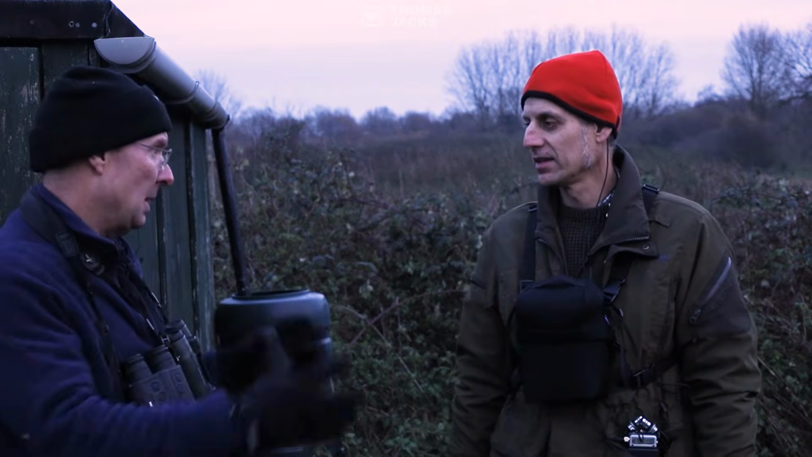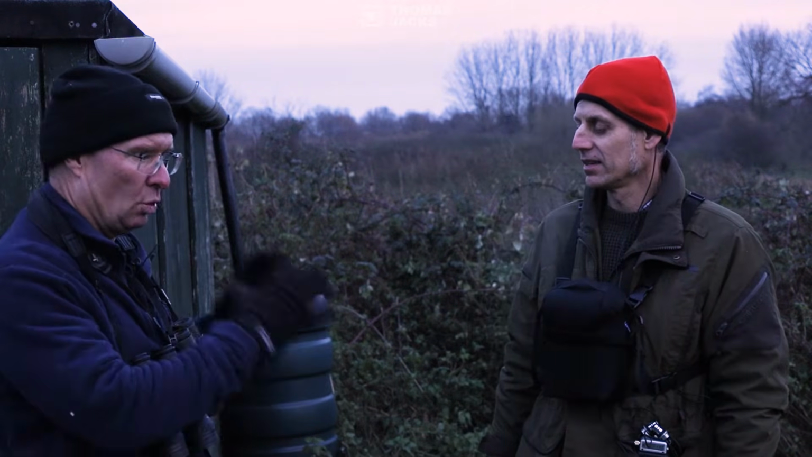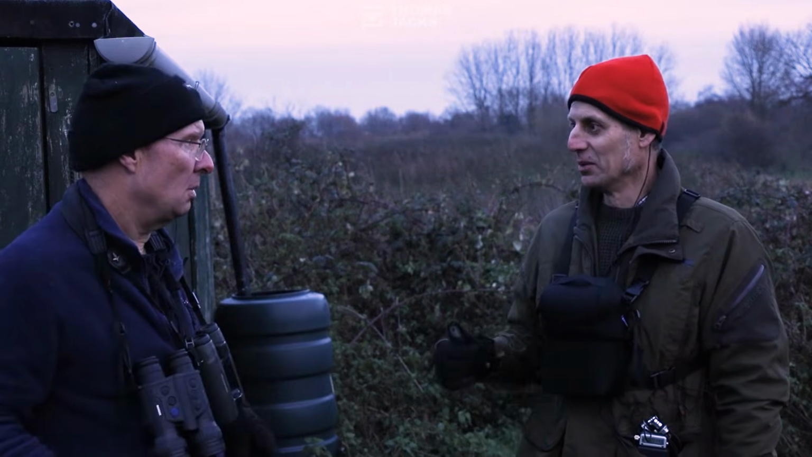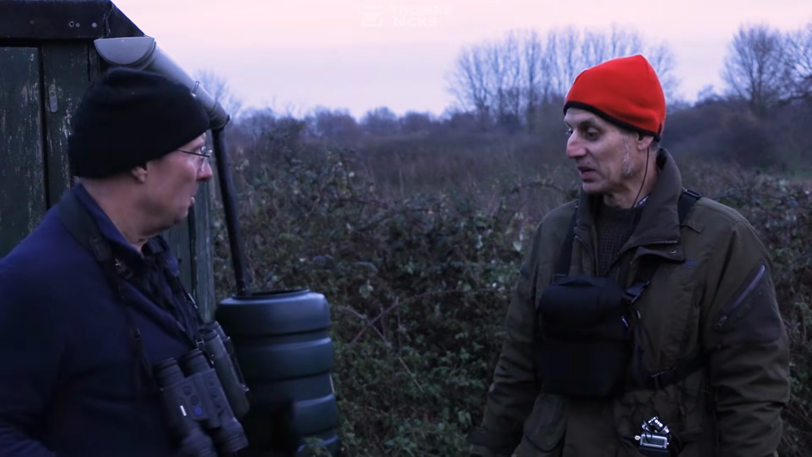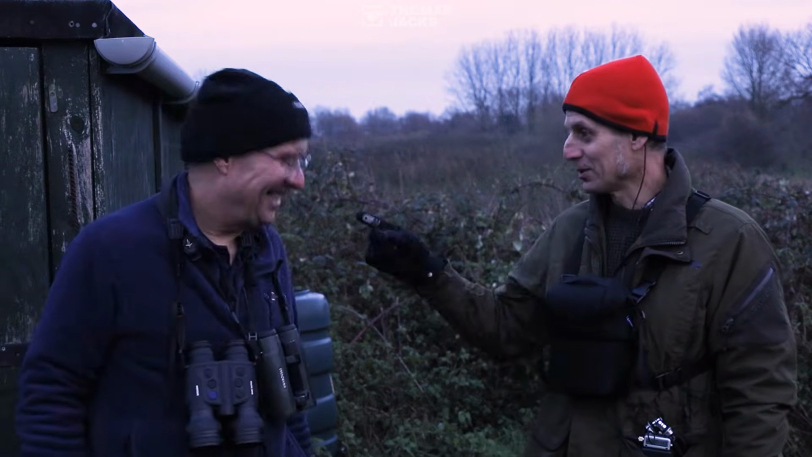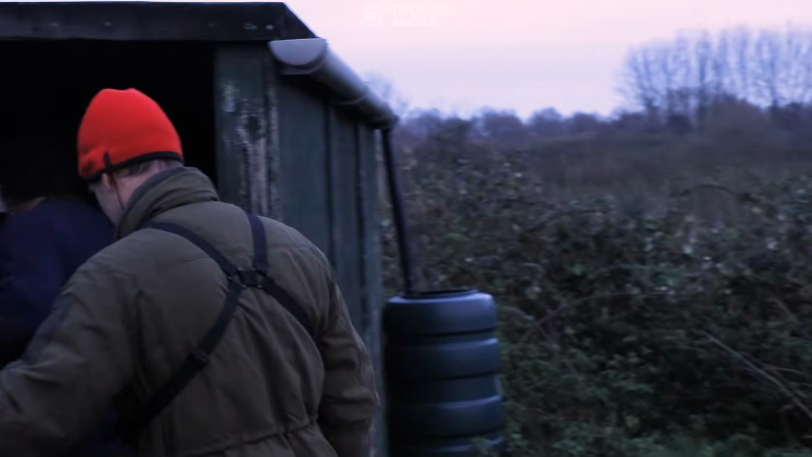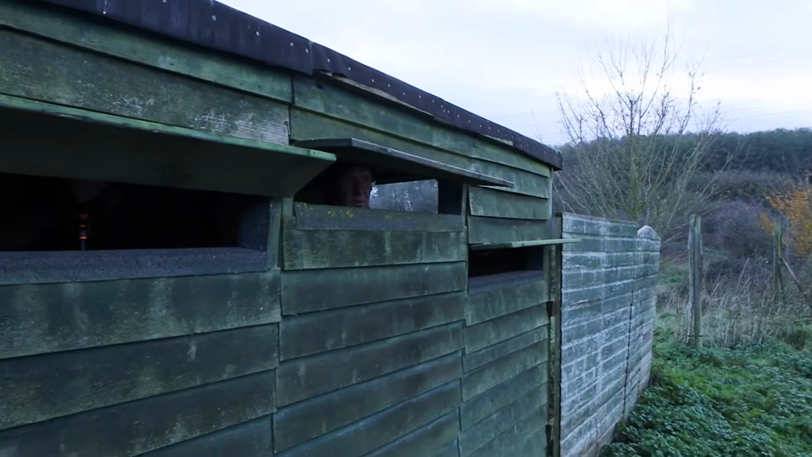And the great thing is, it means I can see all the birds that are on there, record what's there, and not have to go out there and flush the snipe and disturb them. So that's why I look a bit daft with two pairs of binoculars. I'm itching to see them. Should we go in and have a look? So how long has the hide been here? This hide's been here around about 6 or 7 years now, and it's really helped us view the birds because we're not going to disturb them when we're looking at them and trying to make counts.